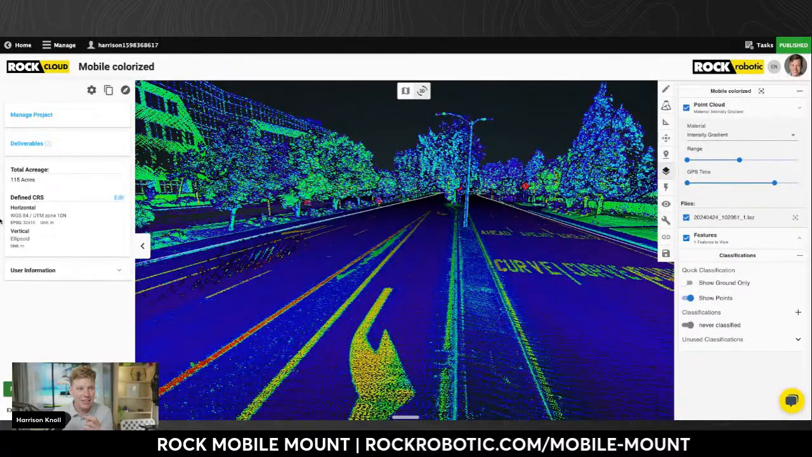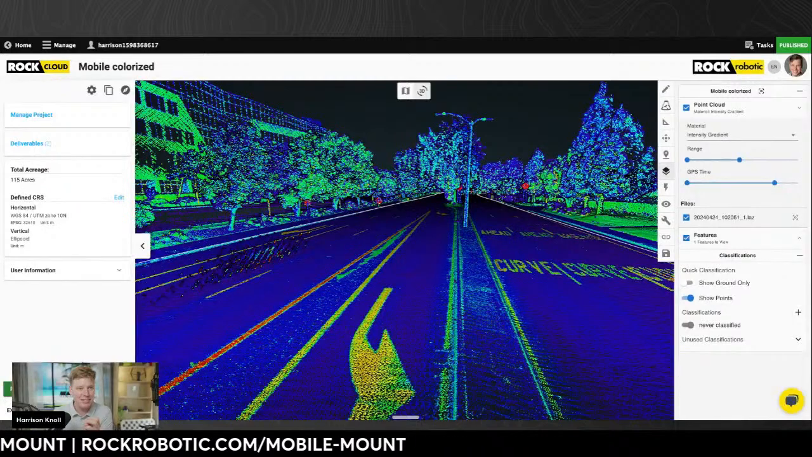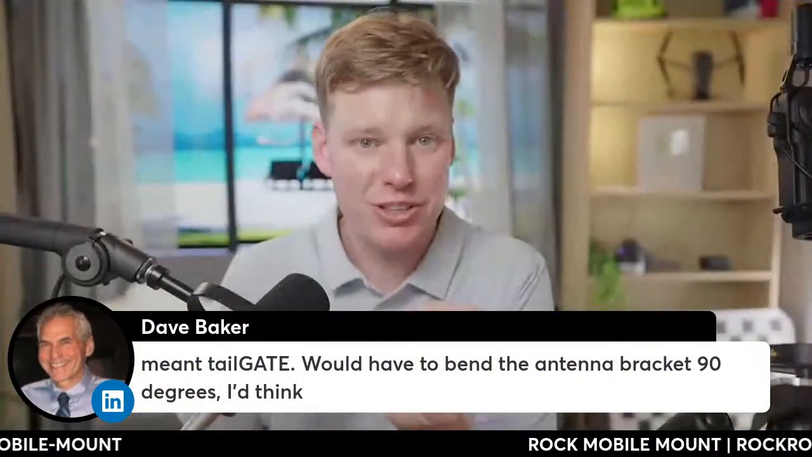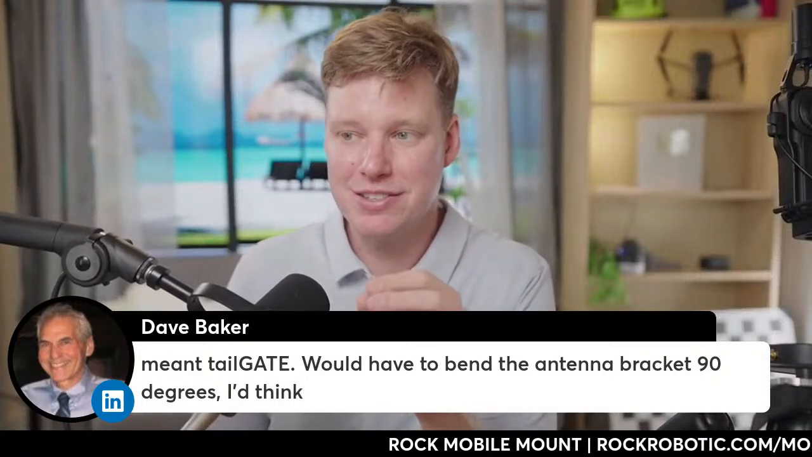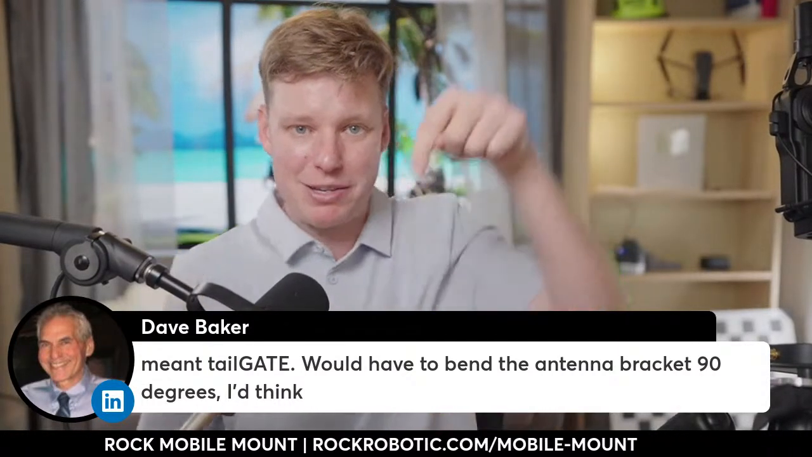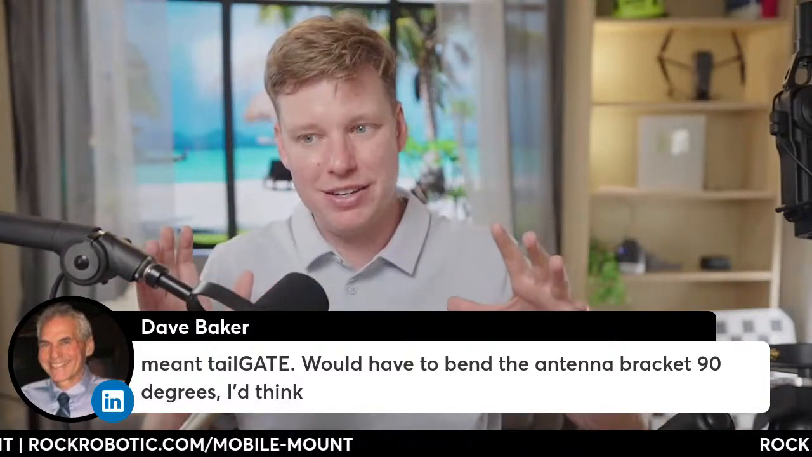I see Dave Baker's question here. He meant the tailgate. He would have to bend the antenna about 90 degrees, I think. Yeah, you can do it though. And honestly, if you can go off the tailgate and do the 90 degrees, that means the laser would be basically pointing almost straight down. You're going to get the highest quality data for accuracy.